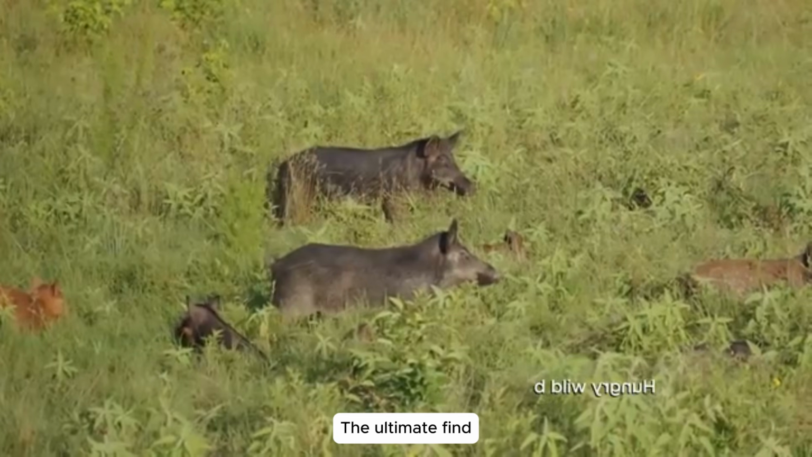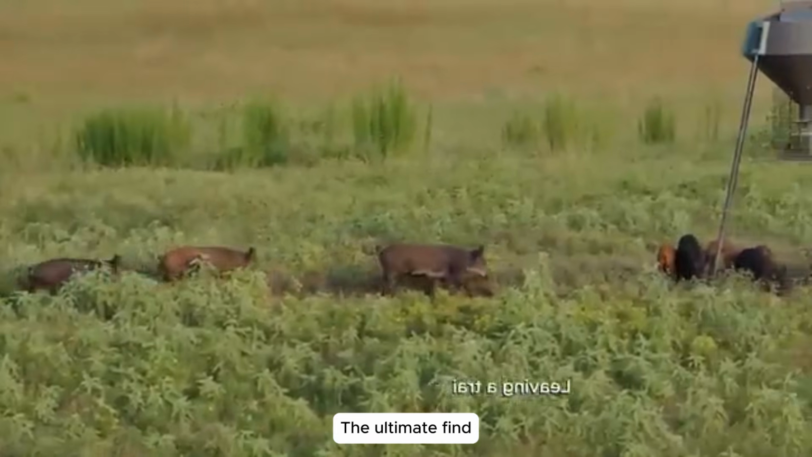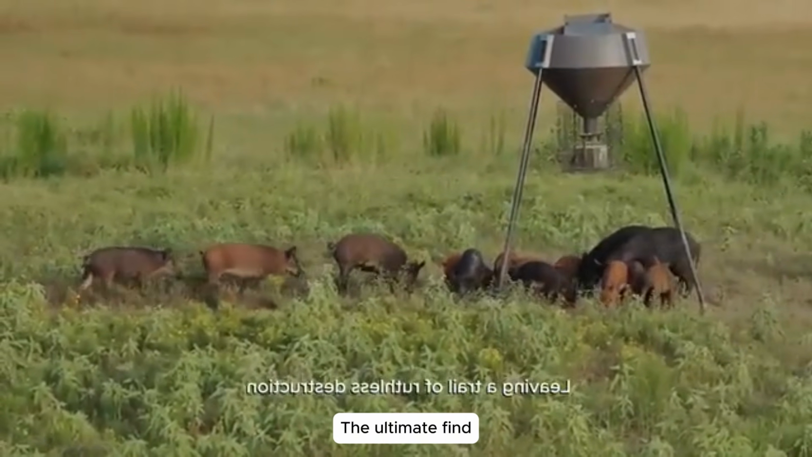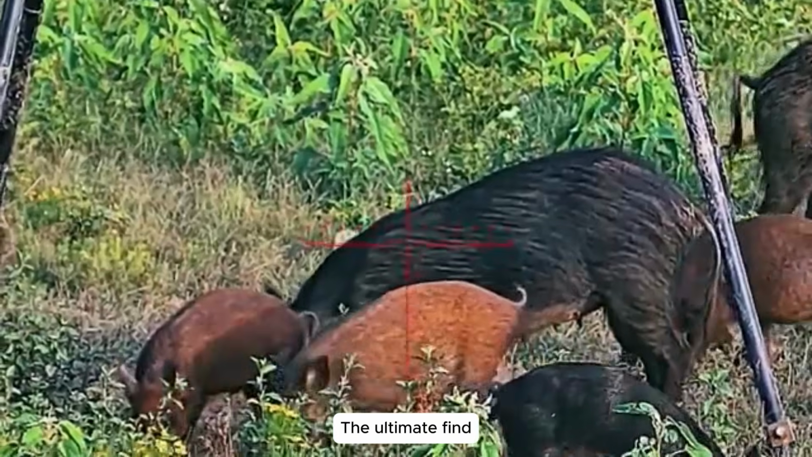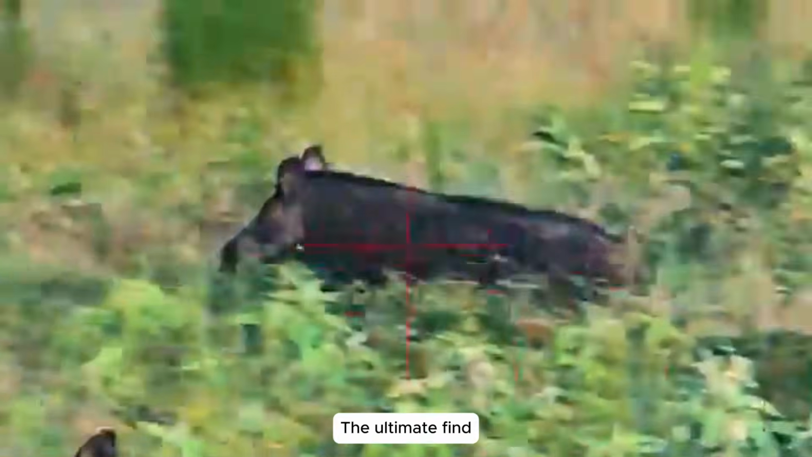Hunting in a harvested field. In a freshly harvested field, a magnet for scavenging boars, Henry spotted a group tearing through the remnants. Unseen, he closed in and fired, sparking panic in the herd.